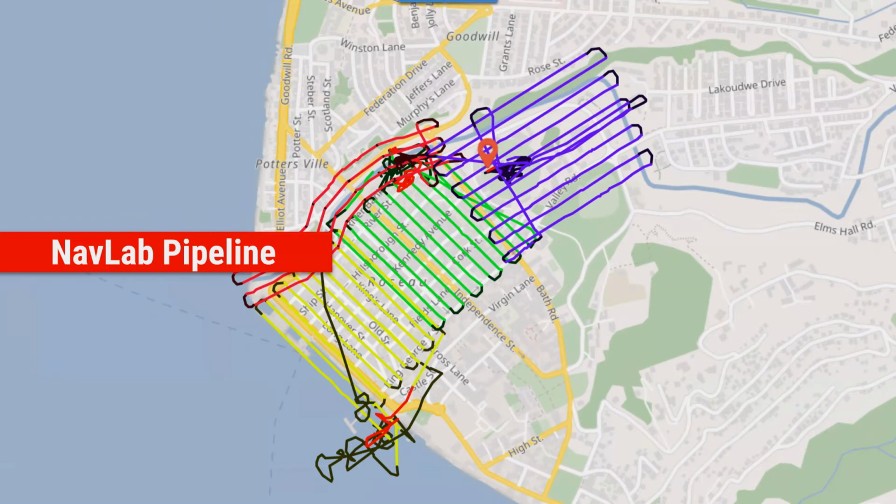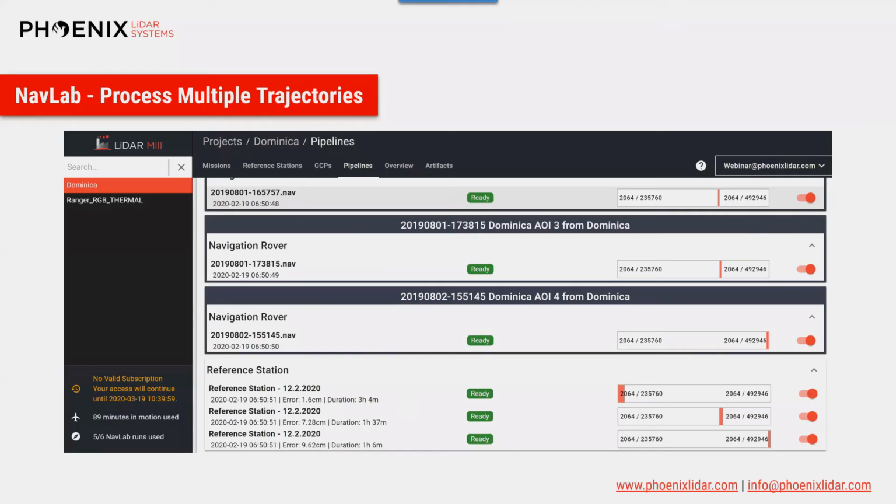We'll now move on to the new Navlab features. As you can see here, you can now import multiple missions into one project, and the project map view will assign each mission a distinct color. So here we have 4 flights. While setting up a Navlab pipeline, you now have the ability to select multiple nav files and reference station files and process all trajectories at the same time, as shown here. This is the main new feature improvement for Navlab.